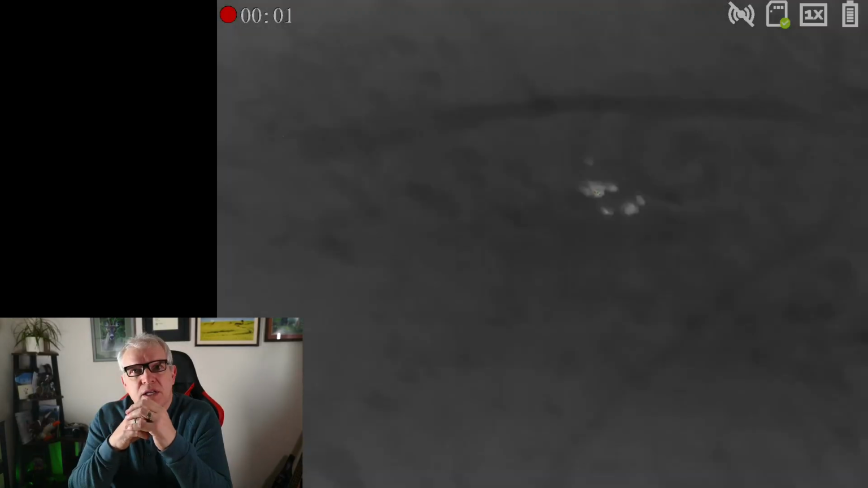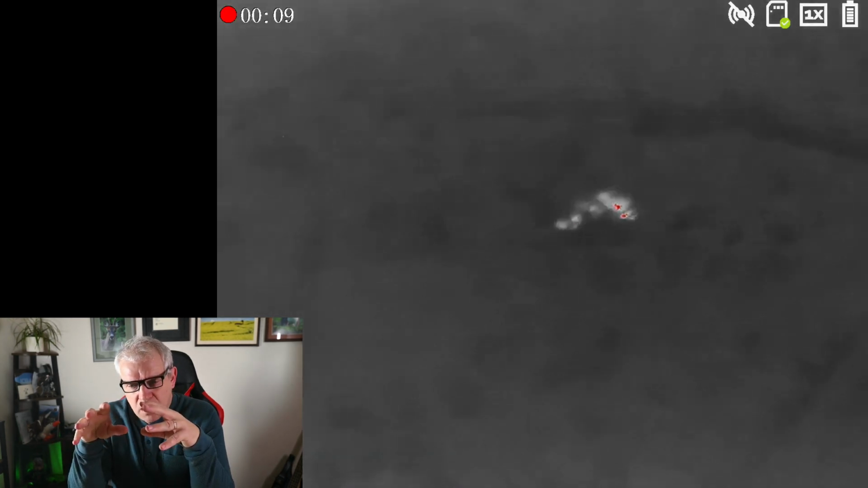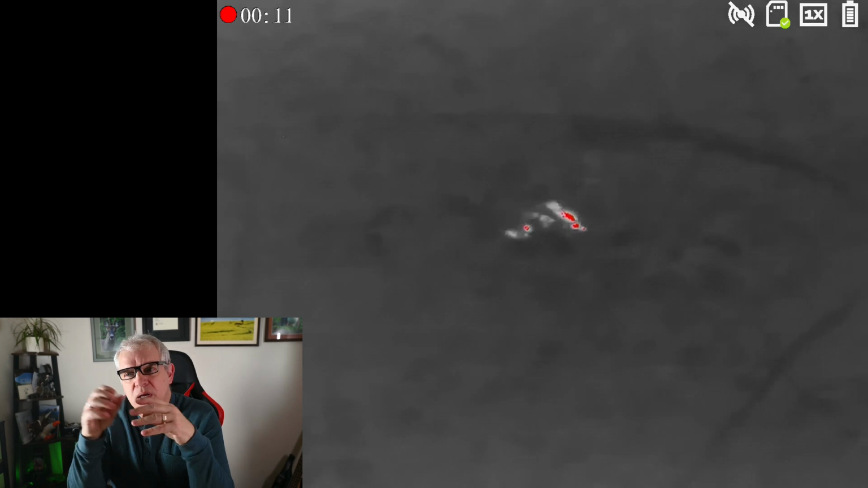What I was also seeing quite a lot of in this particular woodland was old trees covered in ivy, and tree trunks where the trees have long since died, and you've just got a pole full of ivy sticking up. In a lot of these I was getting heat signatures, and what I think these are is roosting small birds. They get in there where they're safe and roost for the night. There were numerous of those around.